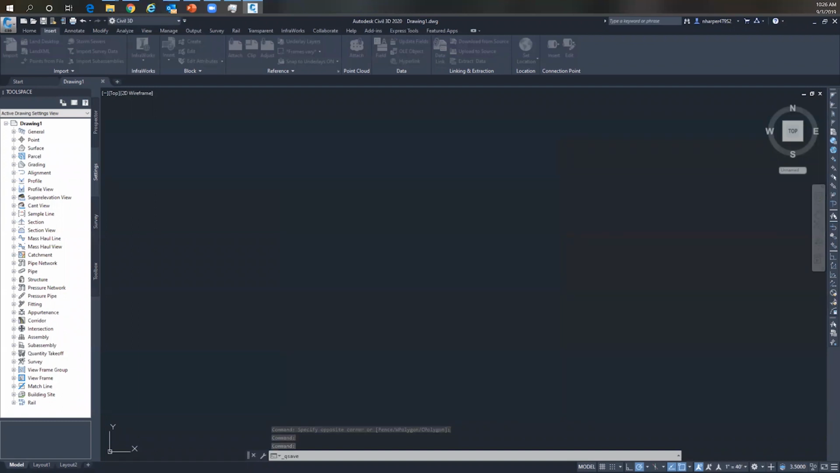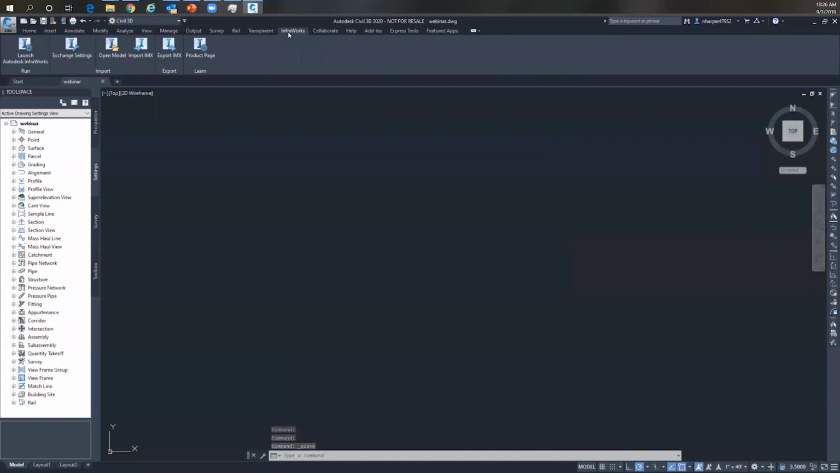I'm going to save. And inside of Civil 3D, we can go to this InfraWorks tab. And this is where we can actually just import or attach that model directly to Civil 3D. And it will convert that data into the relevant Civil 3D objects, in this case, just the surface model.